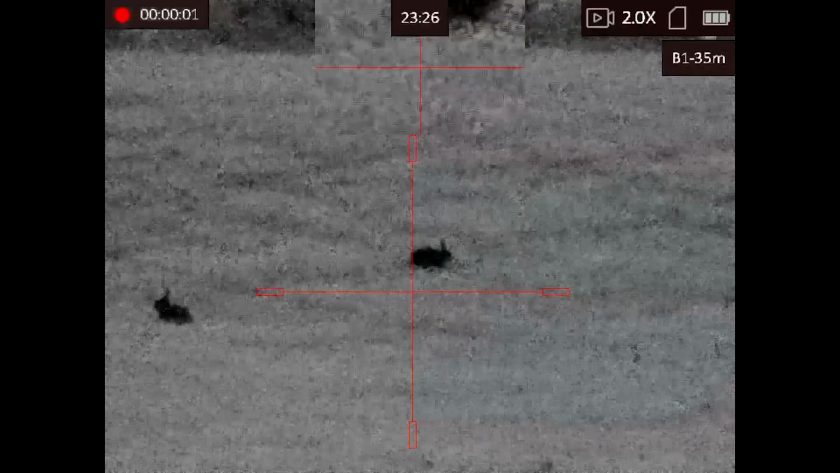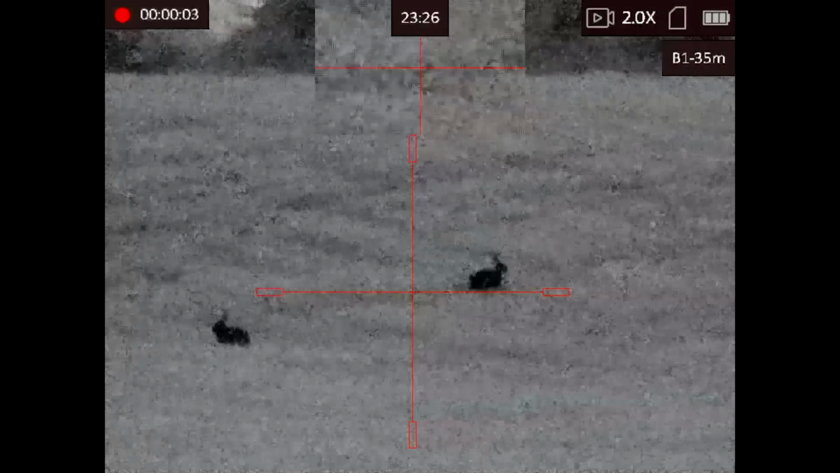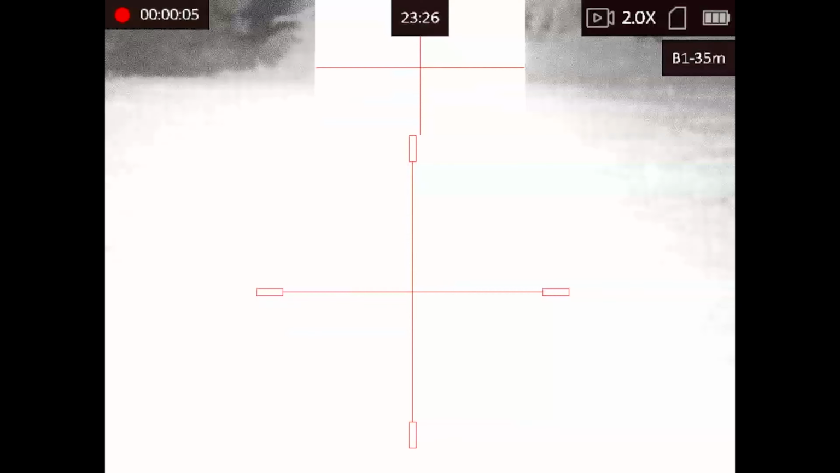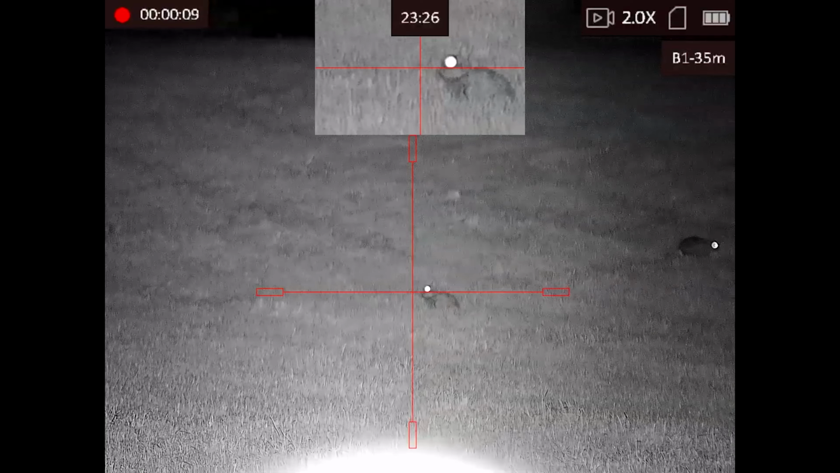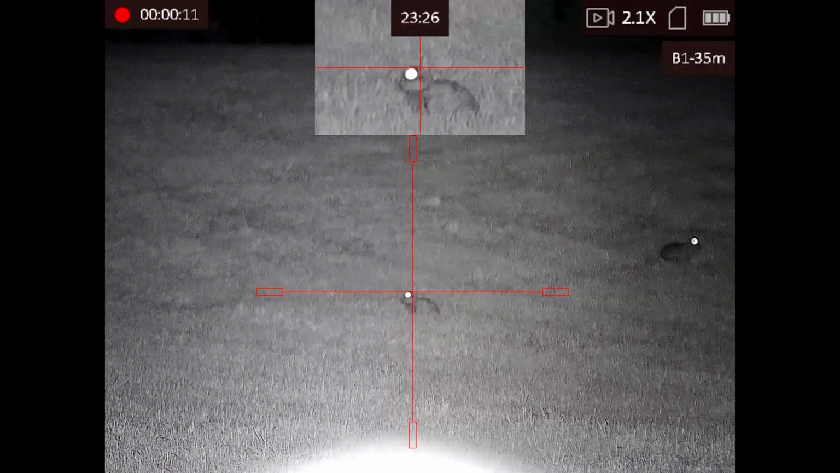So here's the first clip of the night. As you can see, I'm picking up these two rabbits here in the field. No IR at the minute. There we are, flick it right on, there we are. The detail in this scope is absolutely amazing.